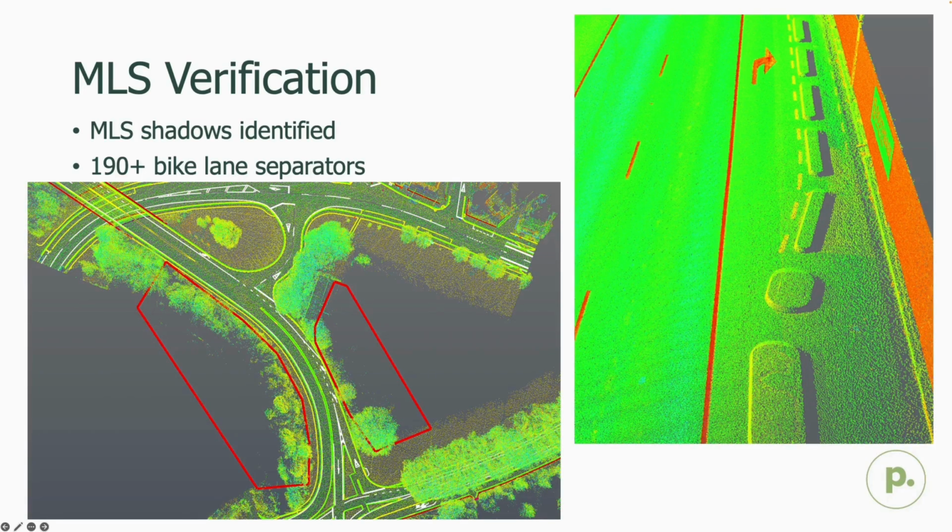So one of the big limitations of mobile laser scanning systems are the shadows it can produce. And this is due to the system being constrained to the carriageway during capture. As part of our verification and QA phase, we identified the areas where these shadows were located. And while many of these were actually minimized due to minimal traffic at nighttime, we still identified a significant amount